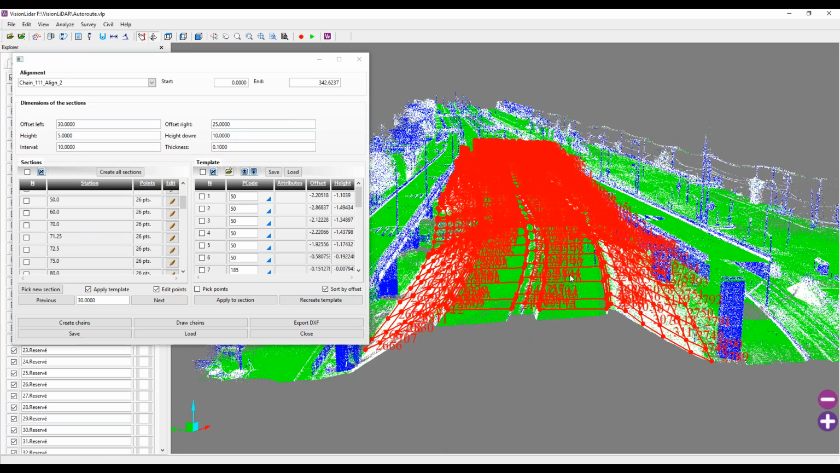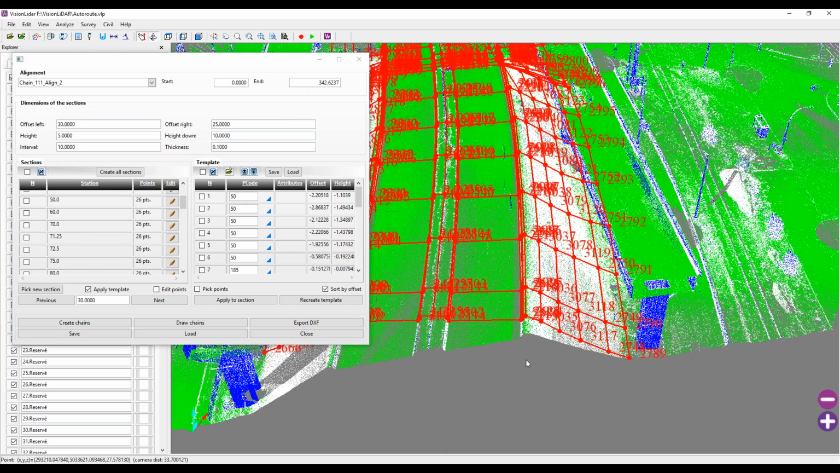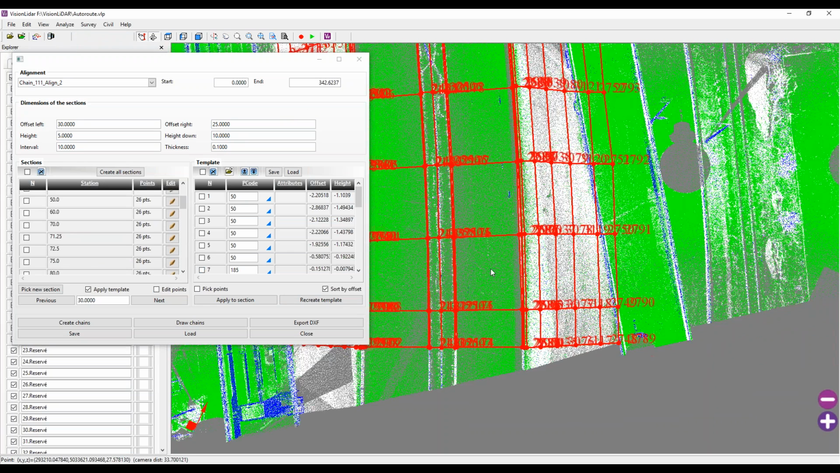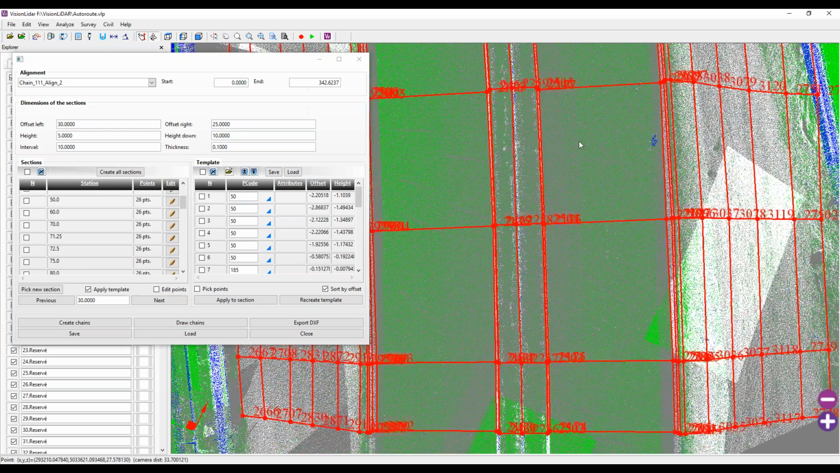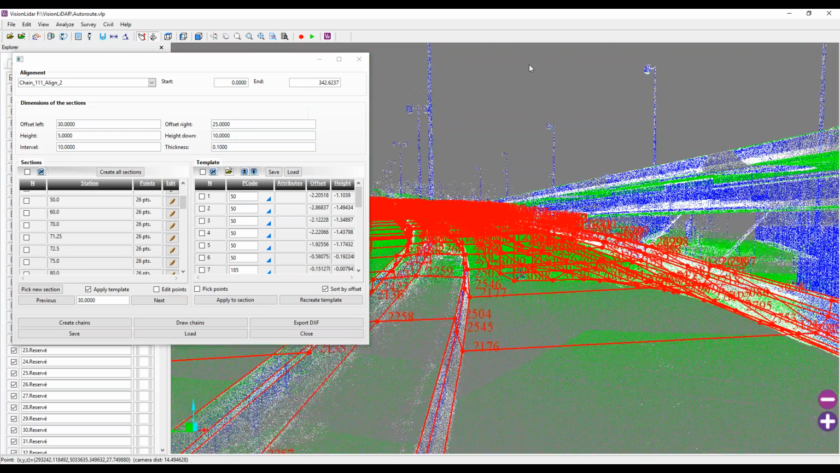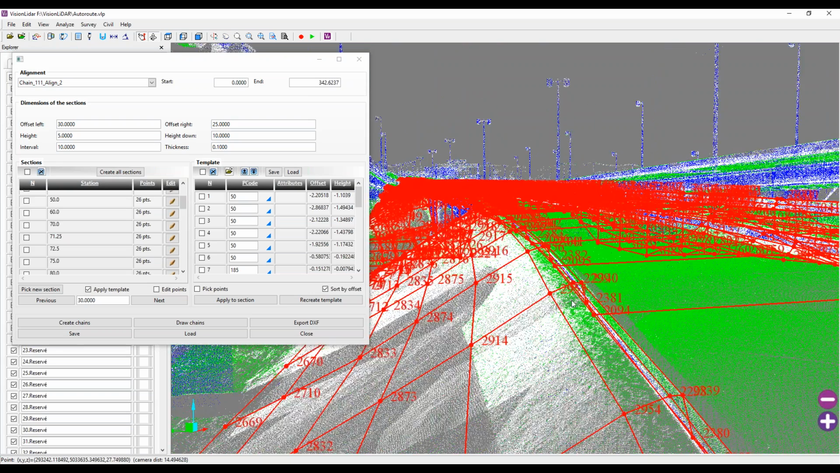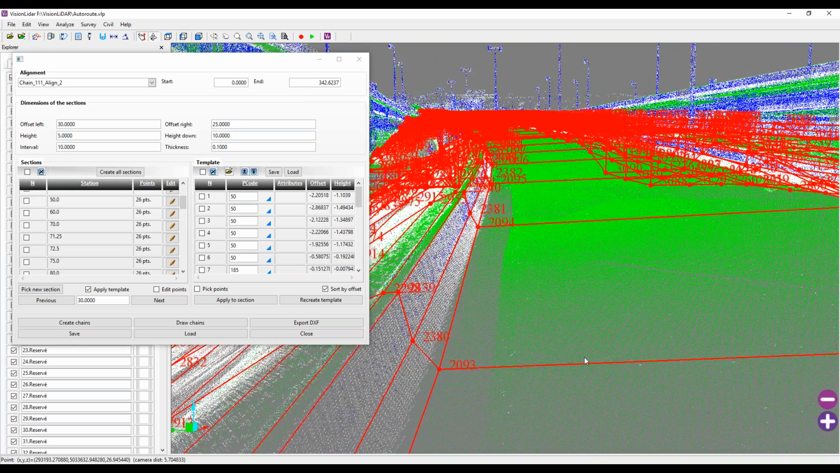So in the end, it looks something like this, where at every given section, I've actually connected all the points together. And here we're actually getting information about the edge of the road, for instance, and we're also getting the side of the ramp here.